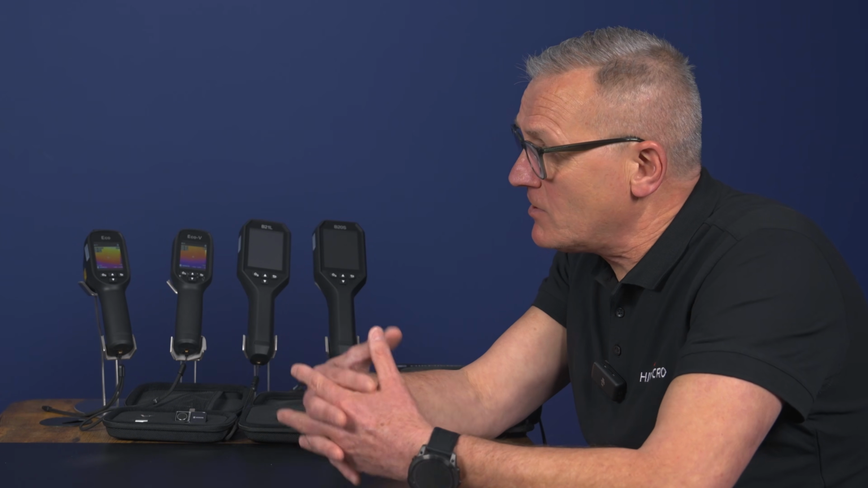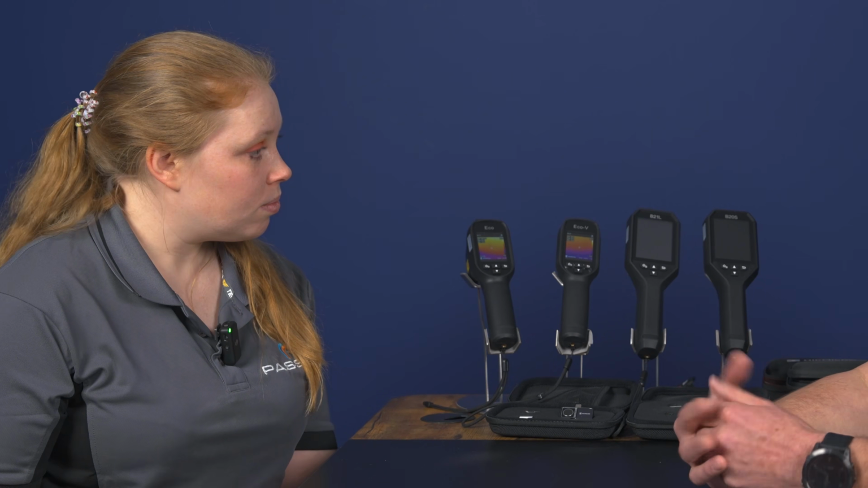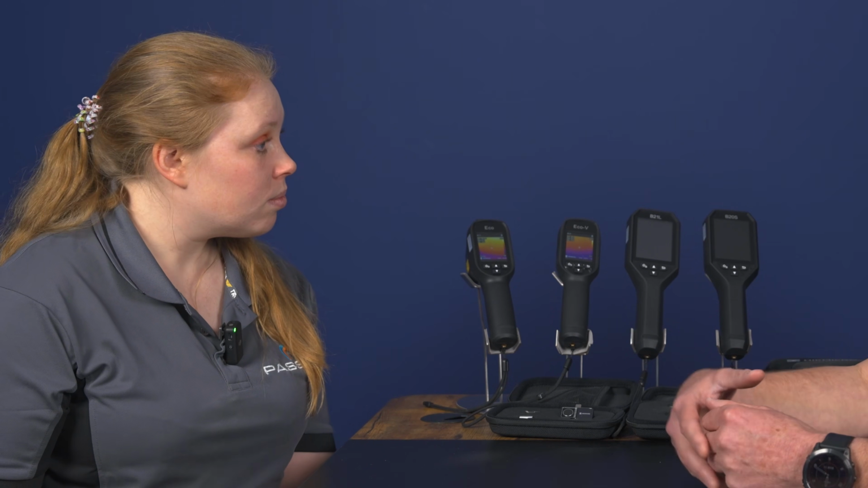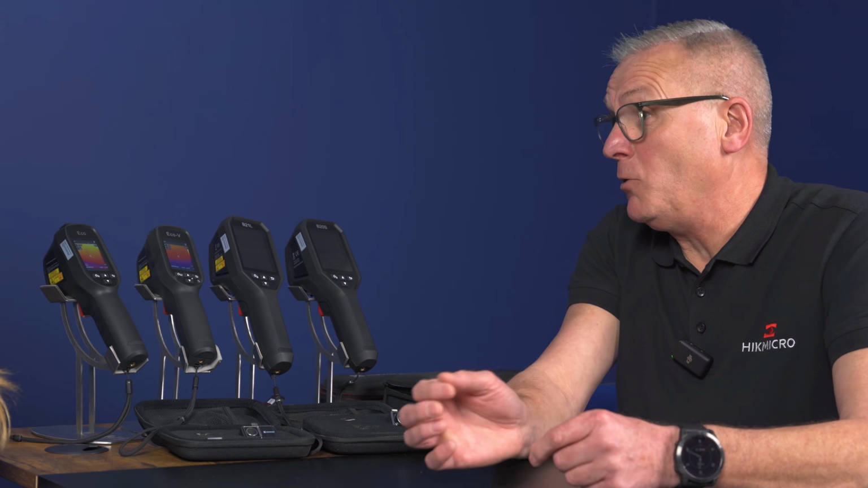Absolutely. You mentioned a couple of things there that I'd like a little bit of clarity on. So Super IR, could you explain that, please? Super IR is an algorithm that's in the software, so it enhances the image quality up to 4 times what it is. So they're a 96 by 96 detector, 9,000 pixels, and with Super IR, that gives you 57,000 pixels, and a little bit extra.